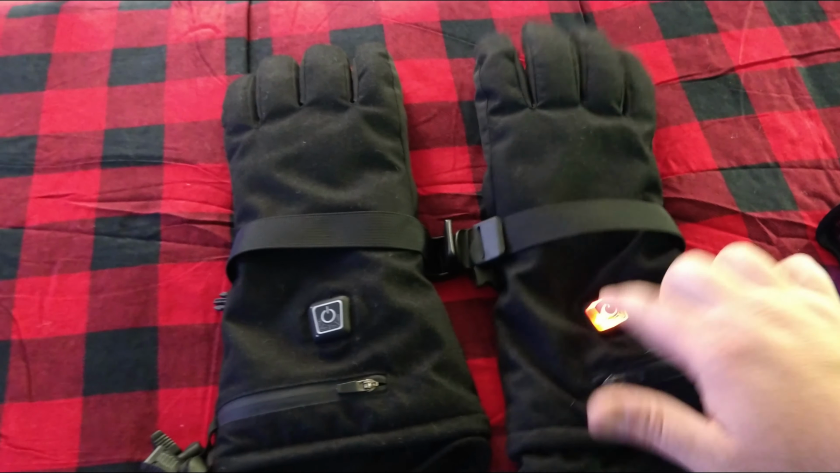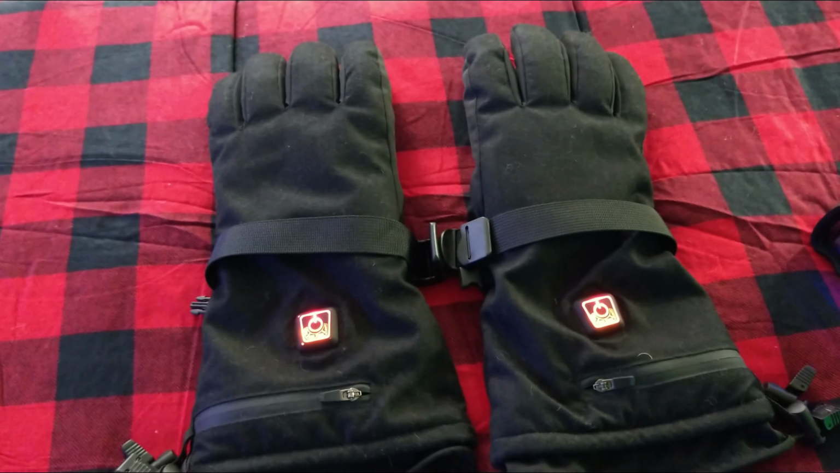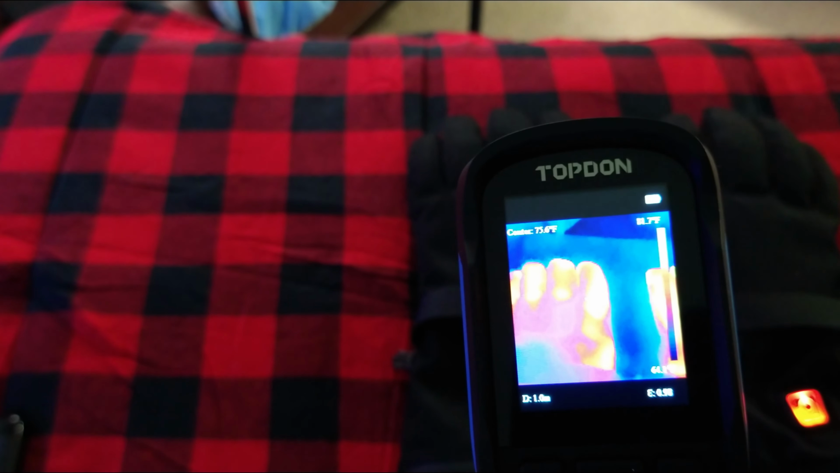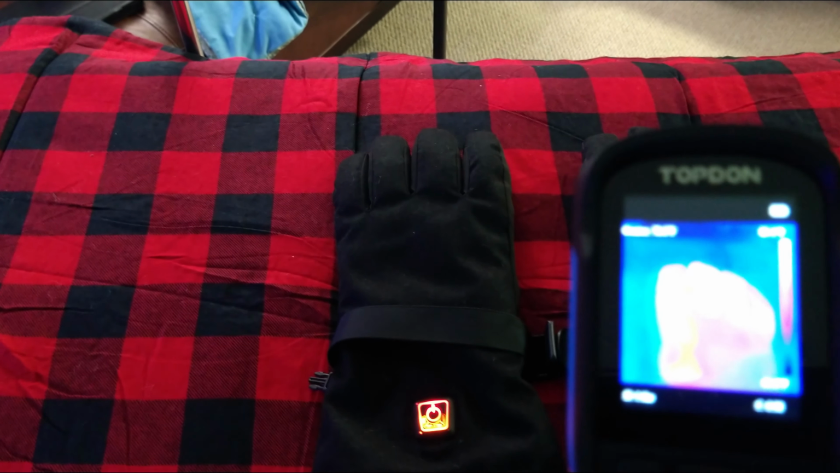We're going to turn them on. They're on high. Let's watch and see how well these heat up. 76. Thing with these gloves is they're probably going to get hotter inside than they do outside. So we're not going to see rapid amounts of heat right away.